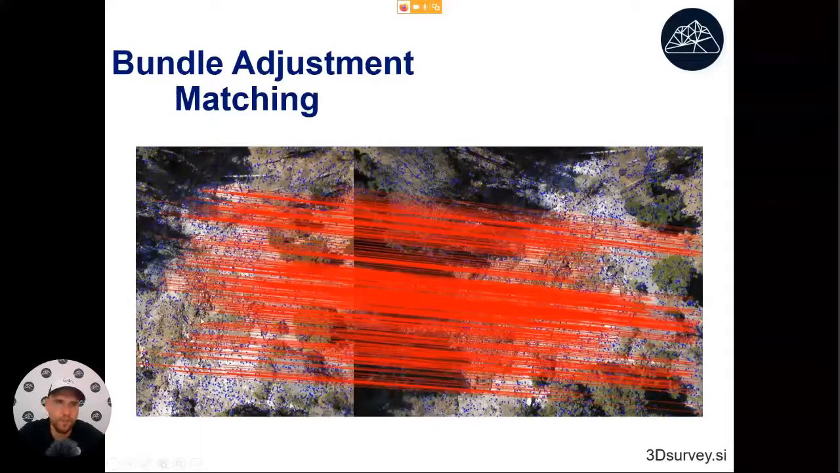So we have image 1, image 2. If they have a similar scale, then the matches will go in parallel. If they have different scales, they might go like that, or they can even be rotated. But always there will be a certain pattern to them, and that helps us distinguish the right matches from the wrong ones.